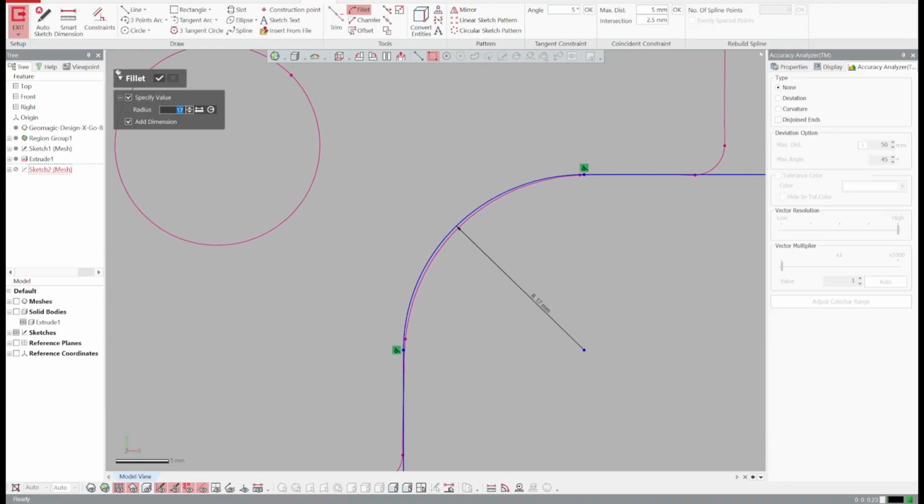This side's coming out to be a little bit different, so I'll end up making them both 18.